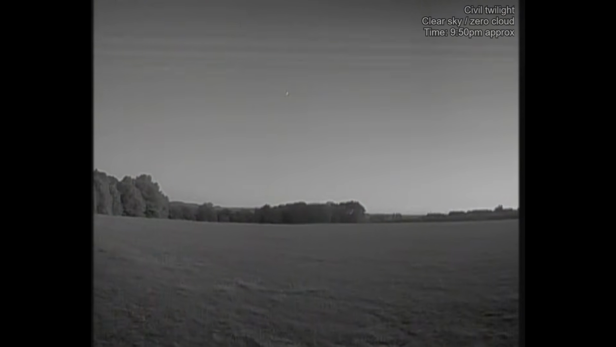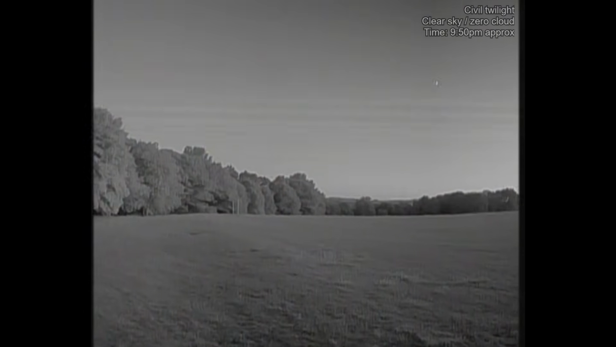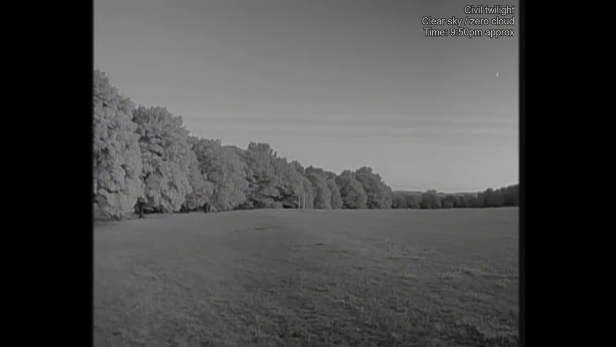So let's now put the goggles to my face and see what we can see with the camera in these lighting conditions. As you can see, you've got a much more usable image compared to what I had during the middle of the day. There's no issue with massive overexposure in the sky. I can also look down at the ground and see all of the details absolutely fine. The camera is clearly working much, much better in these lower light conditions.